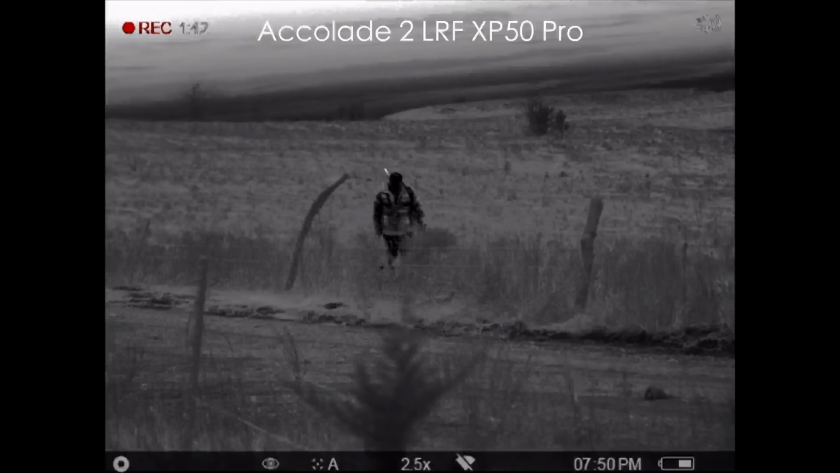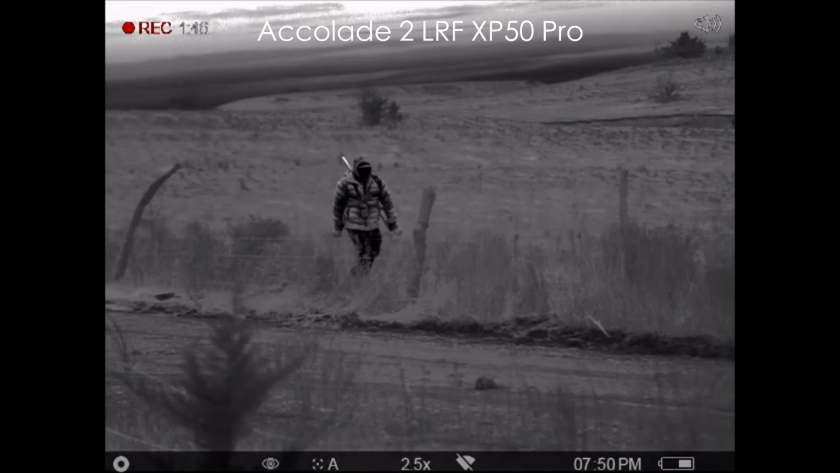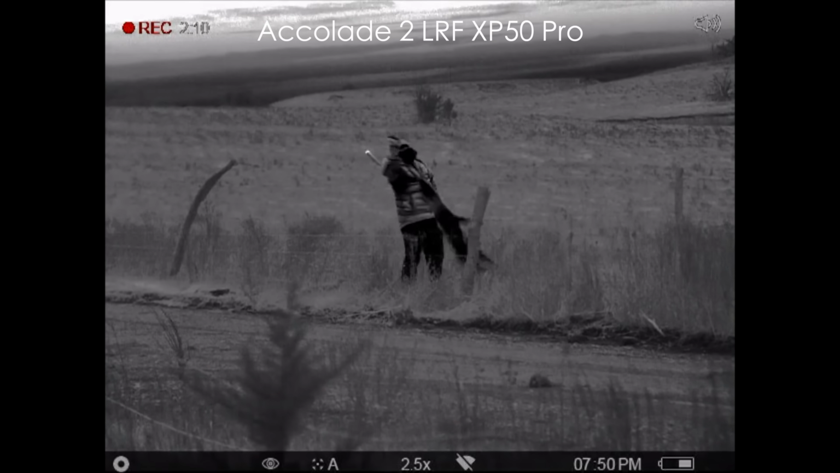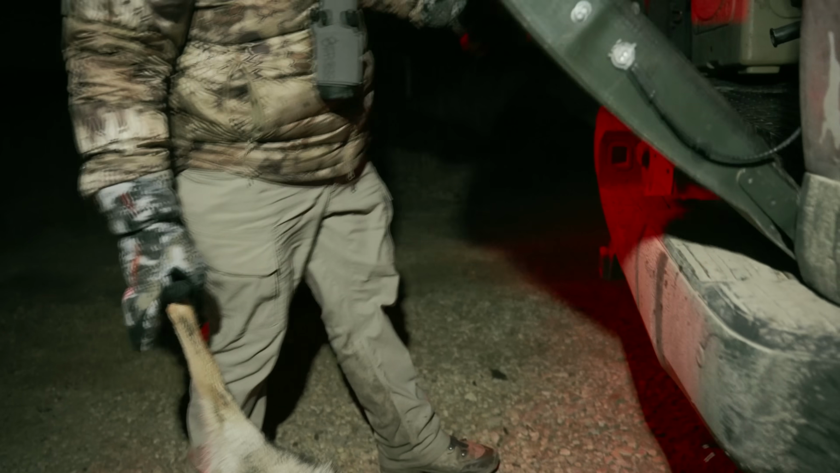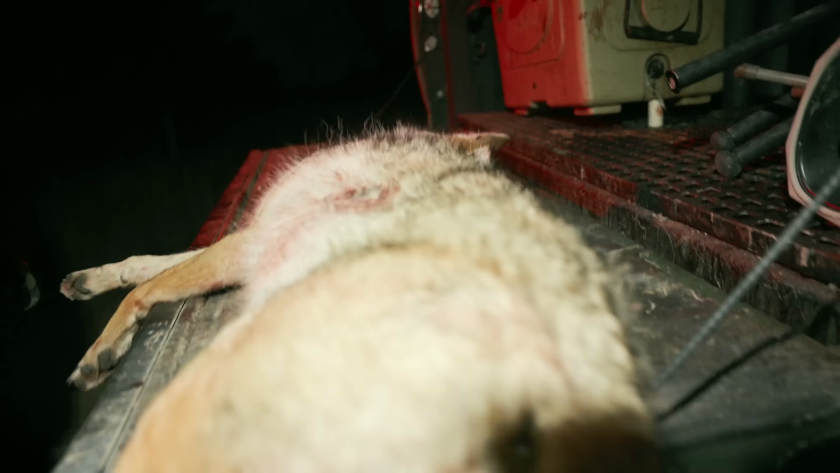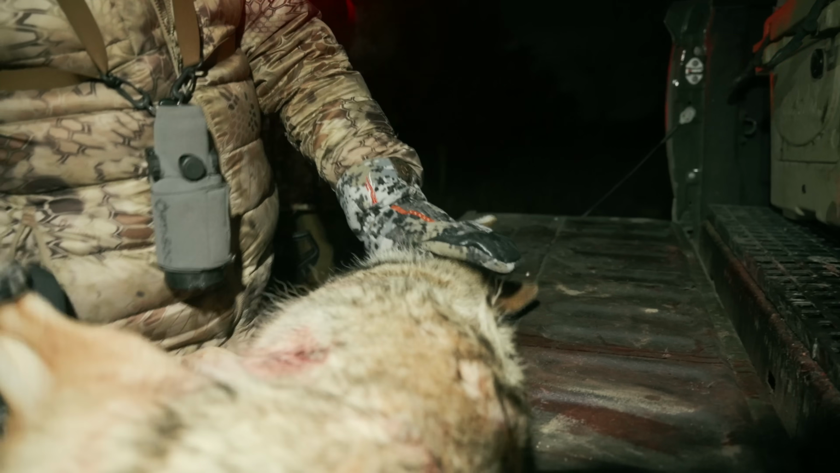Who shot the first one? I did. What kind of guest do we have with us tonight? Well, next, you're just hogging them. That's how he really feels about you, Jimmy. Doesn't even give you the first coyote of the night. Number one of the night. We'll count that other one Rick got as a half.